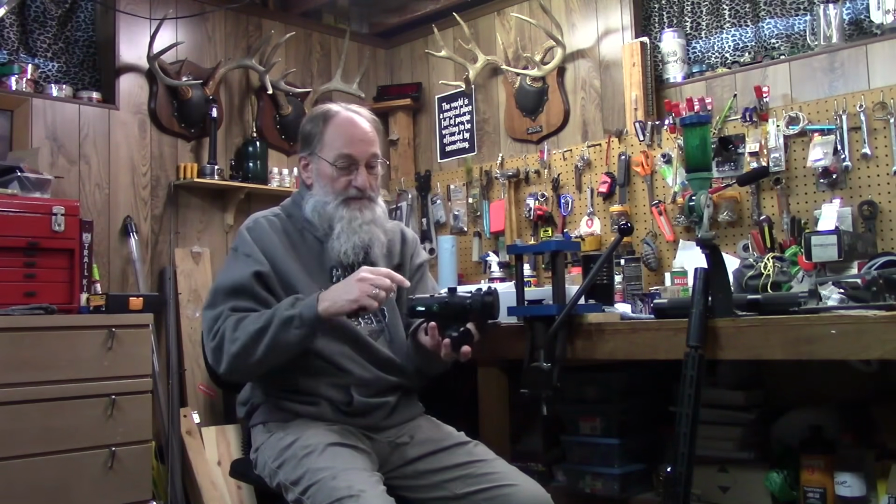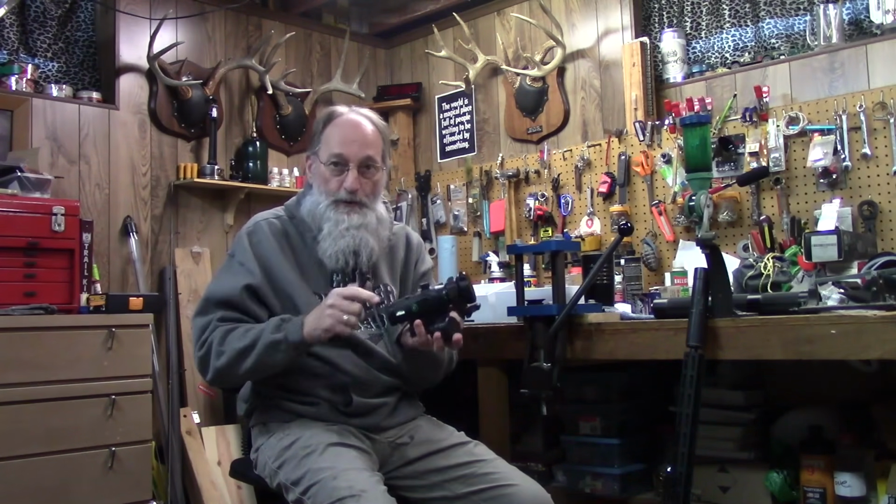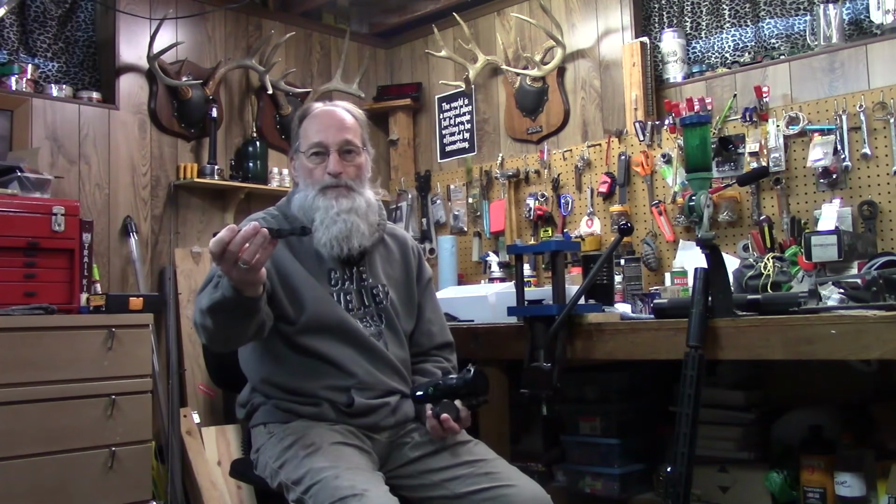Say right off the bat, it will ship with a mount, because you're not going to find a mount to fit this unit. You're going to have to get one from them. You're not going to buy one from Leupold or buy one from Weavers or something. Thumb wheels on the side, tighten it up. Kind of a permanent mount, I'm going to call it. You can take it on and off pretty quick.